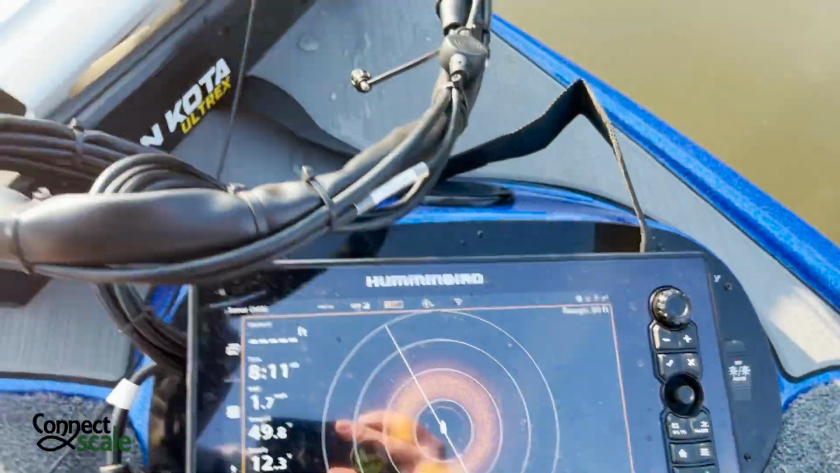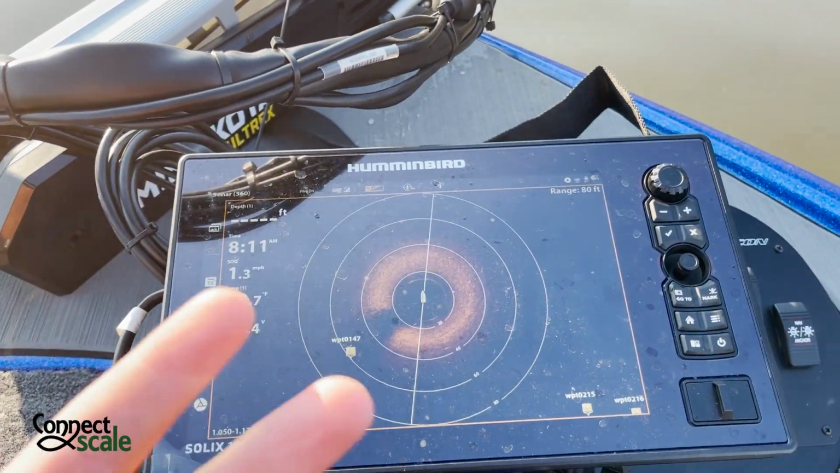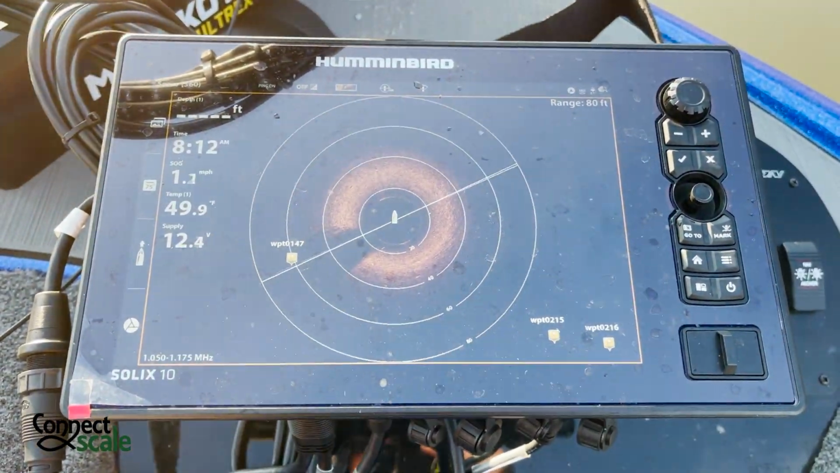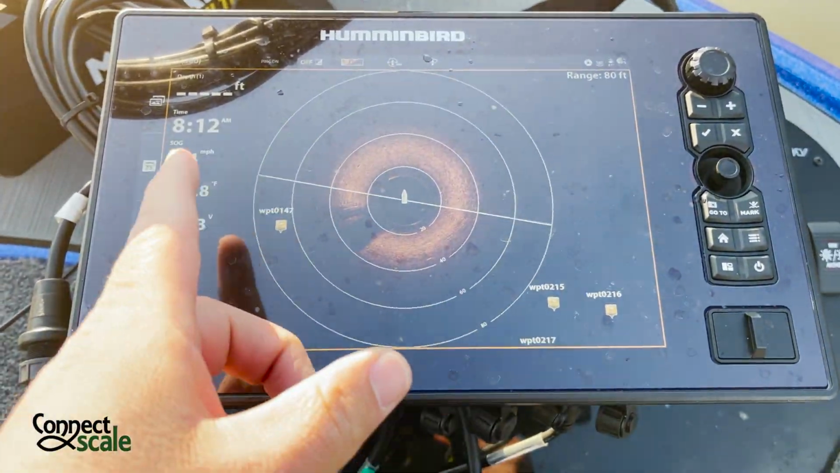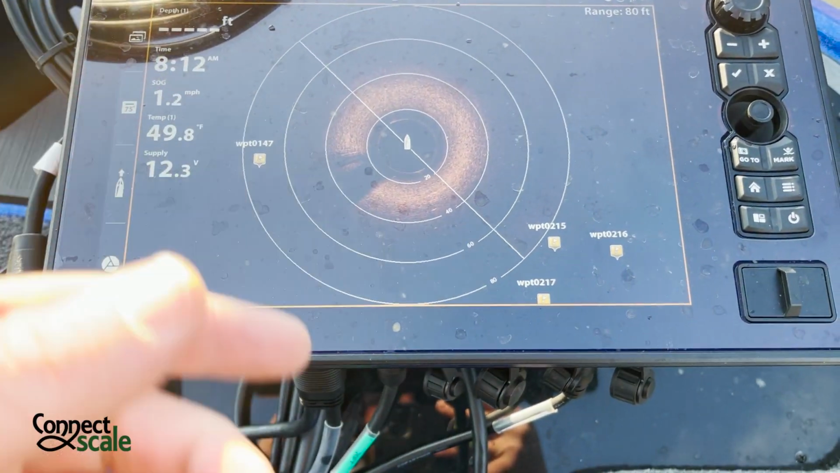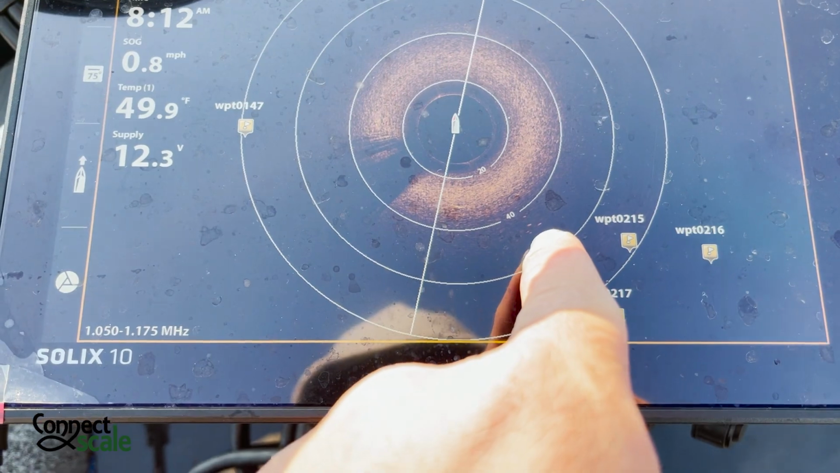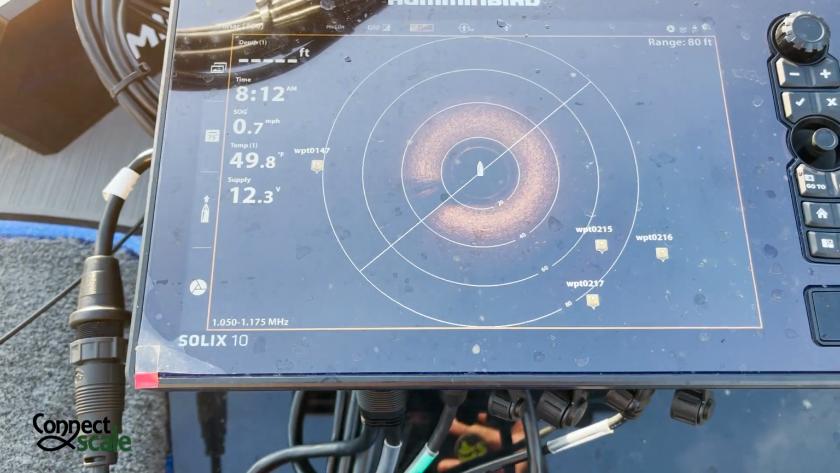Now, one thing you've got to remember is that it doesn't work as great in super shallow water. This is really meant for deep water. We're not super deep, so it's not going to be able to get the full range. I've got the range set on 80, but it's really only able to go out to about 40 because we're only in probably 8 feet of water. My depth's not showing up now all of a sudden, but it does that from time to time. It just has to wait and update itself. But anyway, there are actually some fish right there that we just passed over that I didn't see until I got down here and started looking at it.